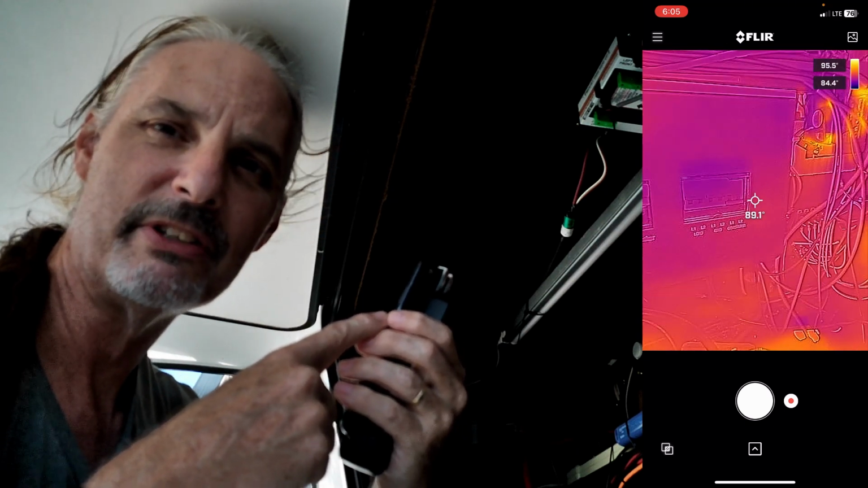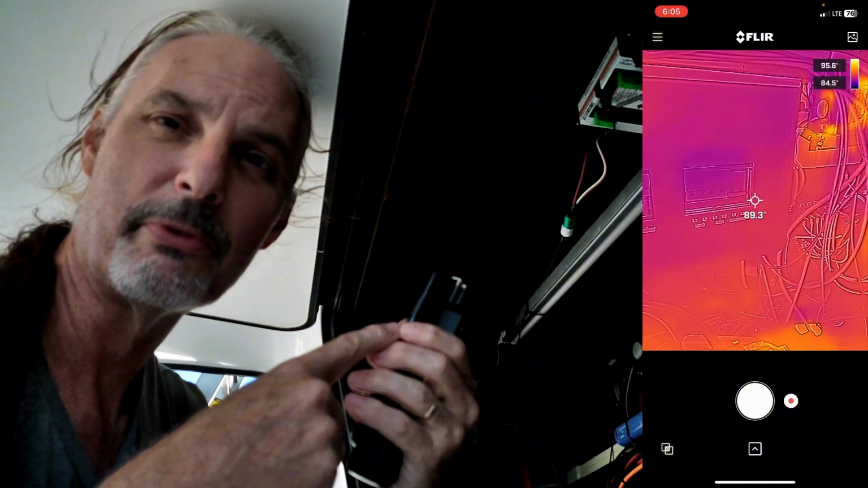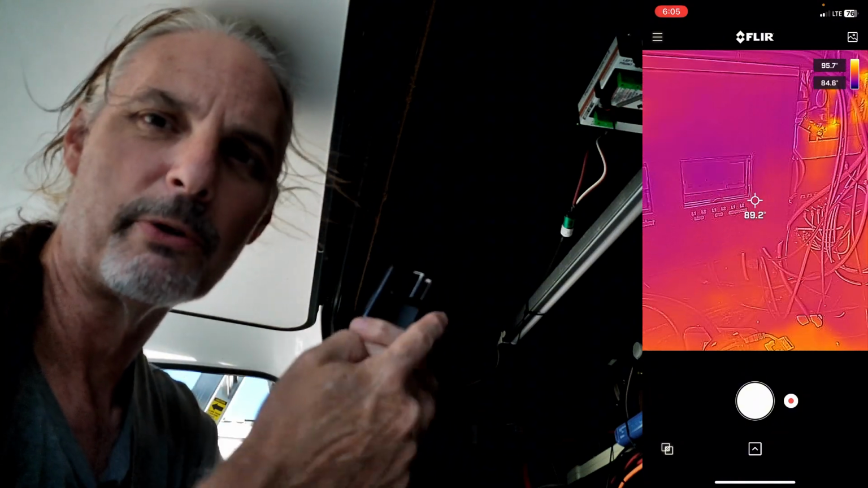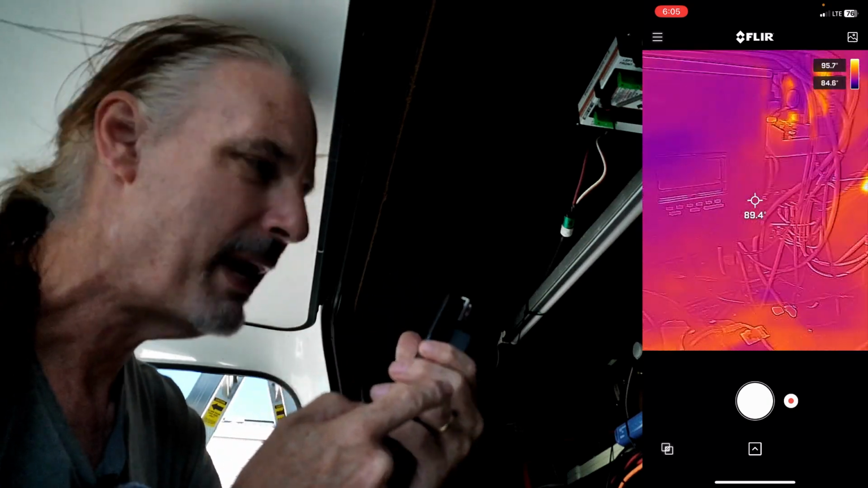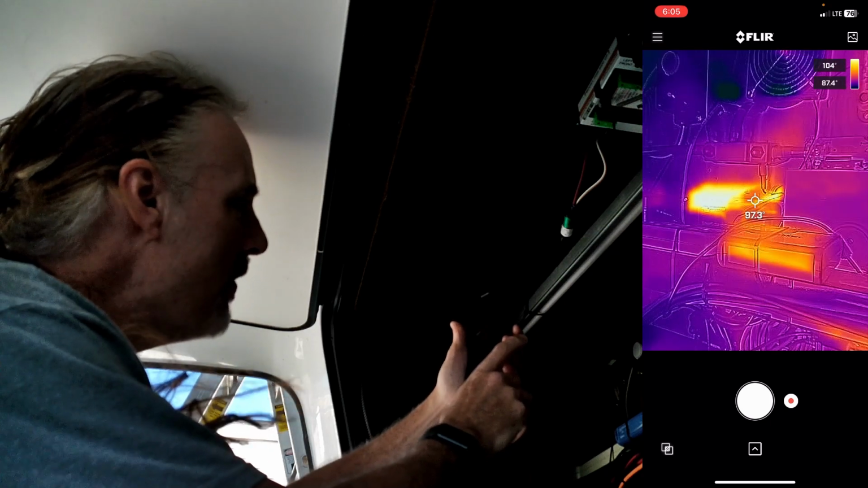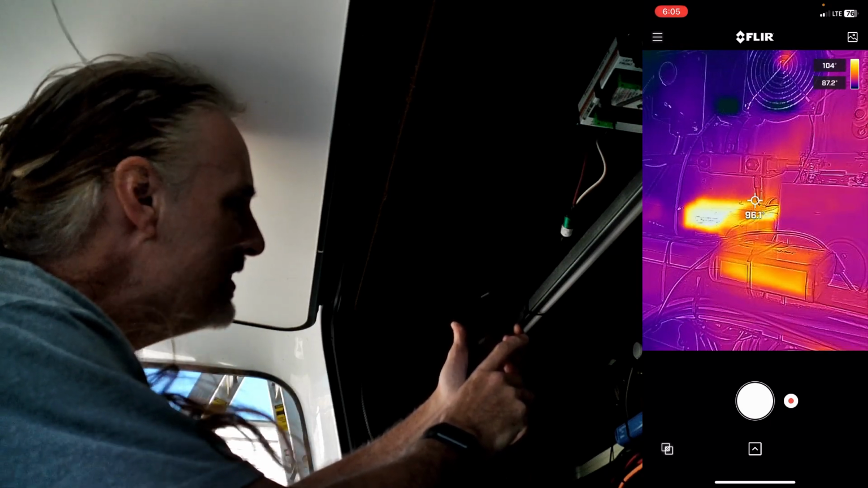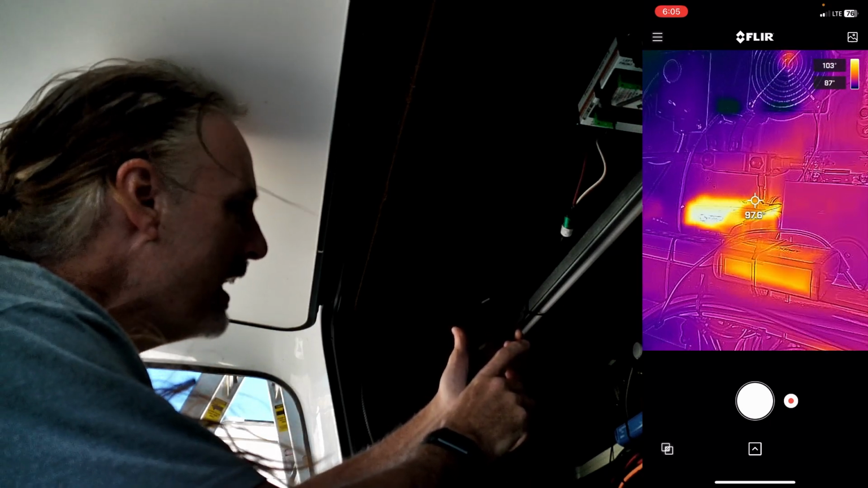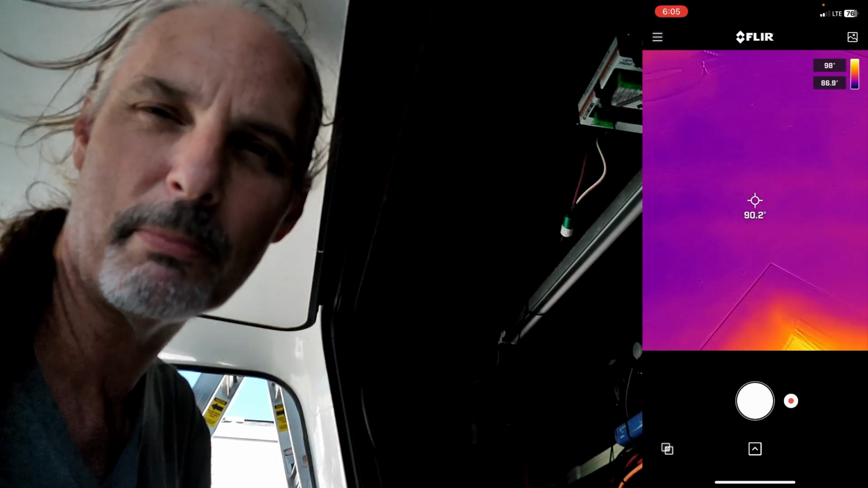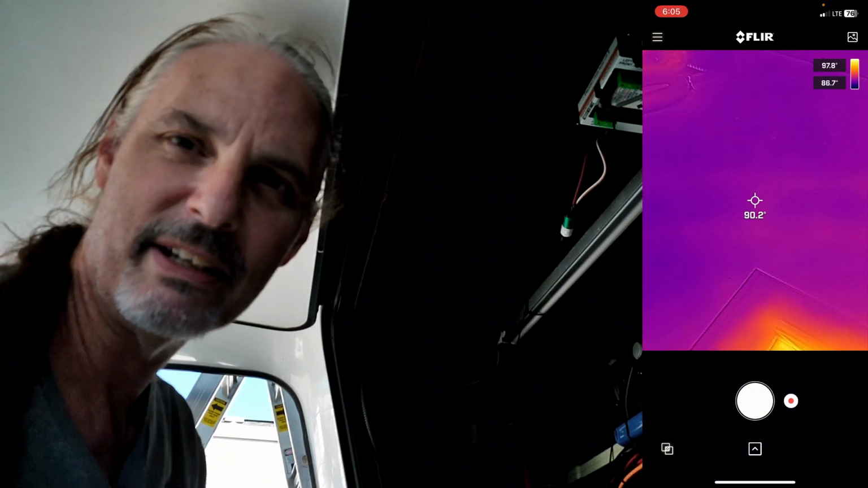The Pro version of it is an extra $200, so from $299 to $499. I had a hard time swallowing that. The resolution is a little bit higher, but as you can see, the resolution on this, I can still see what all the devices are. I can see exactly where the cables are, and I can see where the heat is, and if there's a problem, it's going to stand out, so it shouldn't be a problem to locate it. Get in there and get it fixed.